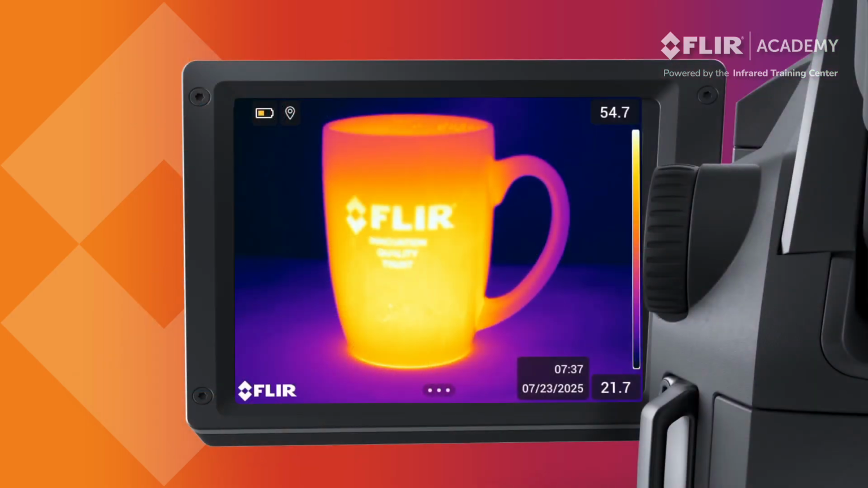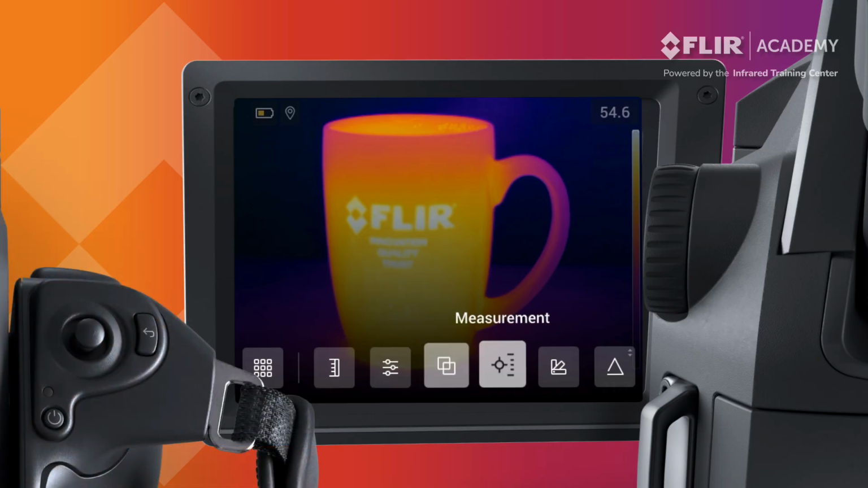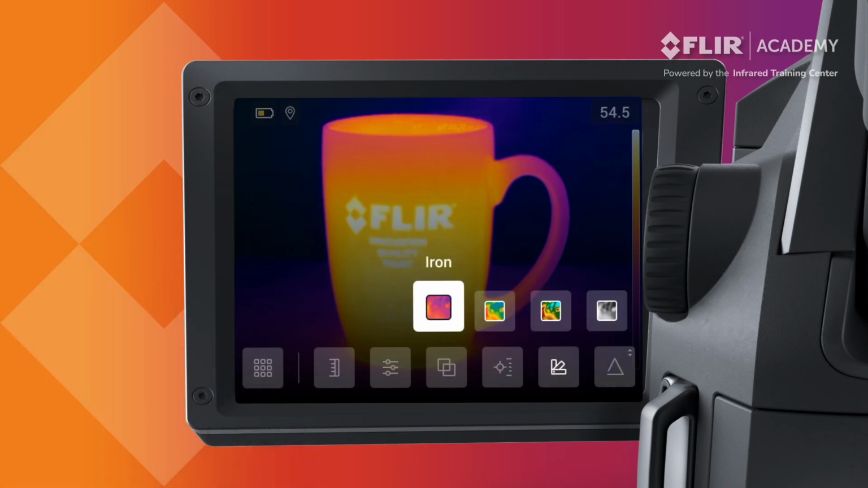The FLIR G-Series comes with a number of different color palettes that allow you to add varying levels of contrast to the thermal image. Open the main menu and navigate to the color palette icon. Press the joystick to open the color palette submenu and use the joystick once again to select your desired color palette.